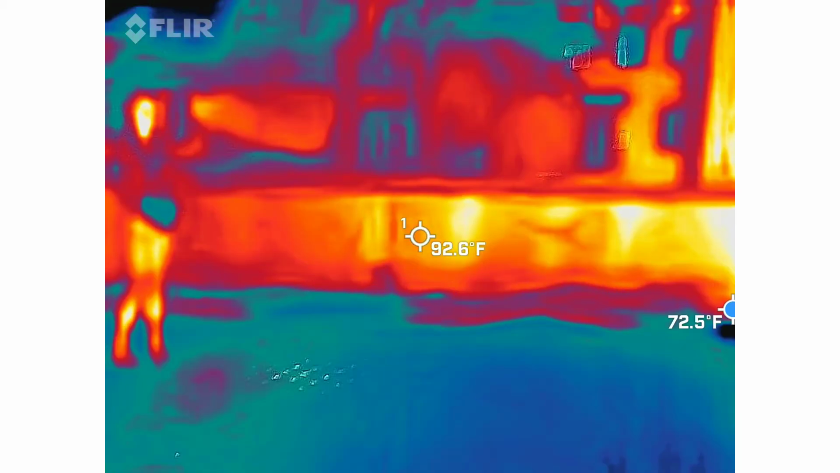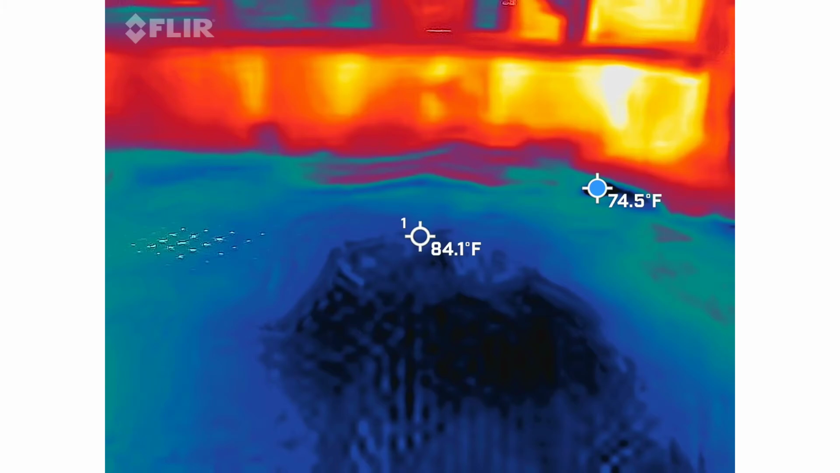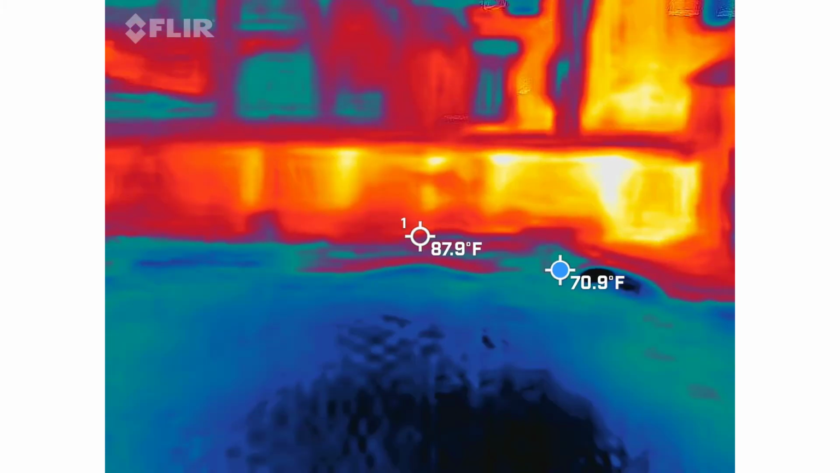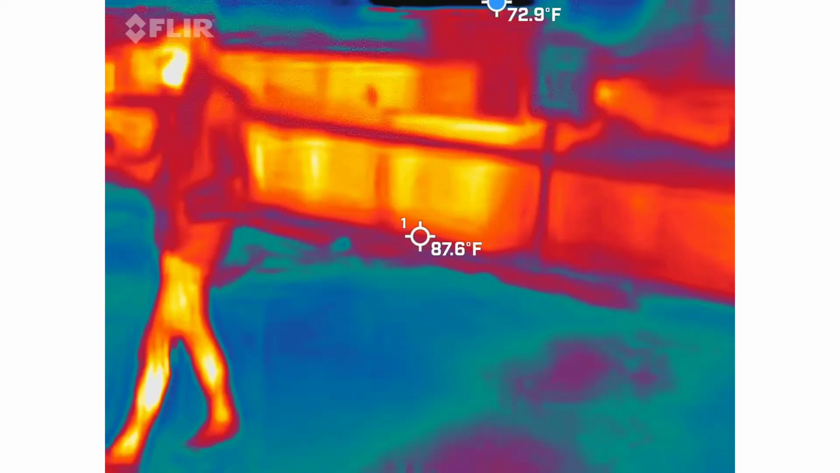So this particular lot, with the ground, it's hard to gauge. It's dirt, mud, gravel, and we have a cement pad here, so you're going to see variations in temperature. What I normally look for in this space is those blue spots moving by the walls, because that's where I've caught it in the past.